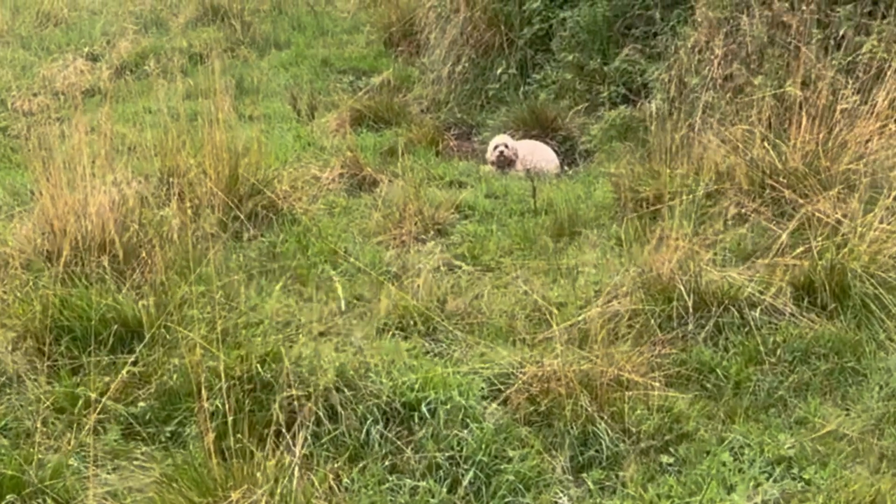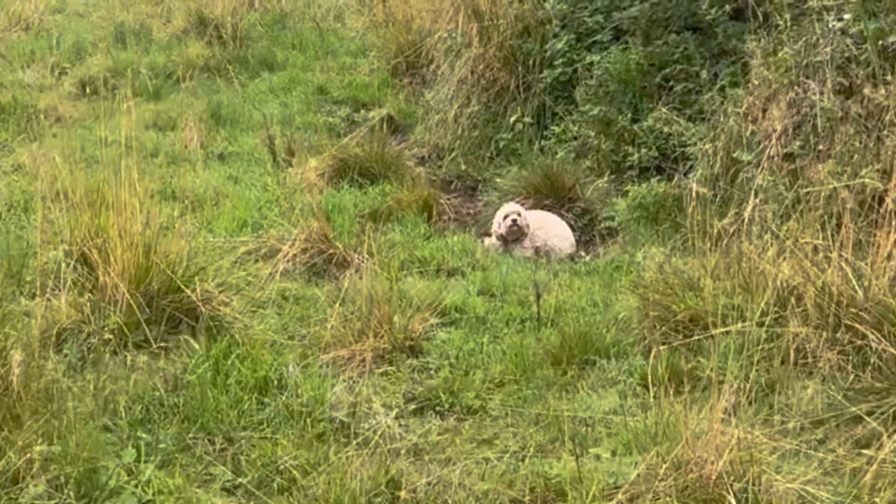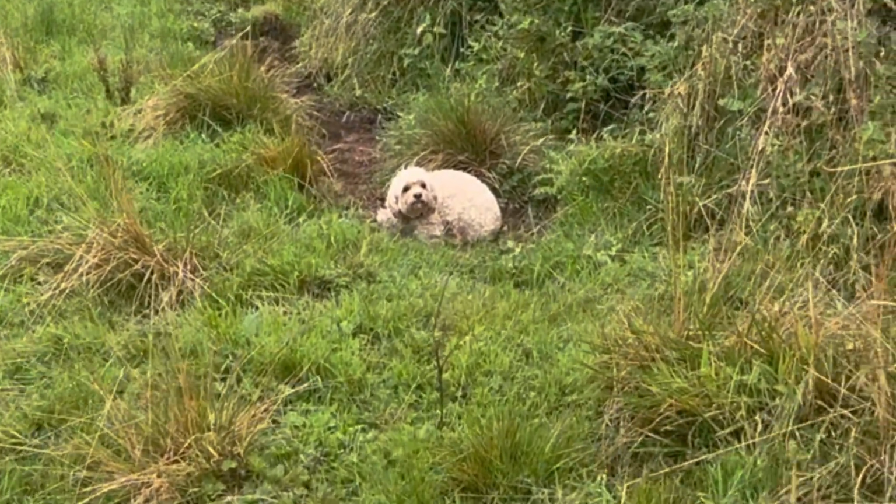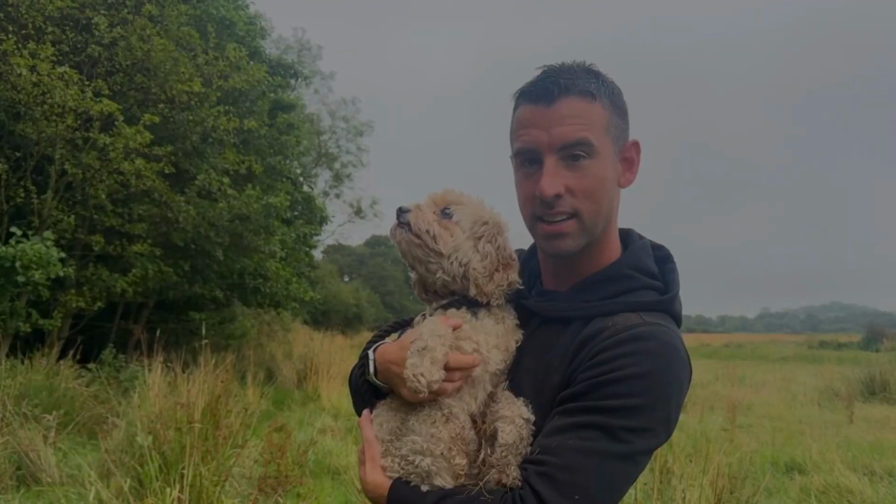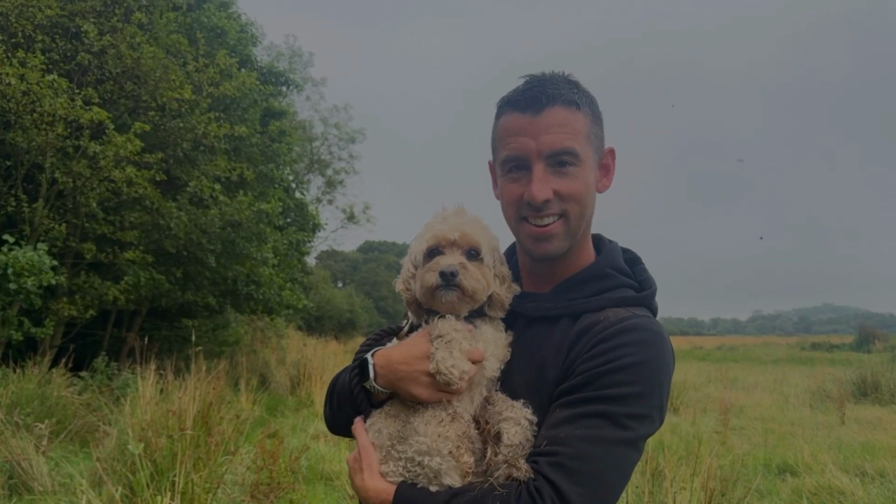And this is the moment that we actually found Ted. I didn't want to film too long because as I got closer, I didn't want to scare him off. But yeah, this is the moment that we found Ted, and he was, to be fair, not looking like he wanted to go anywhere anyway. And here is Ted finally in my arms, ready to be reunited with his family.